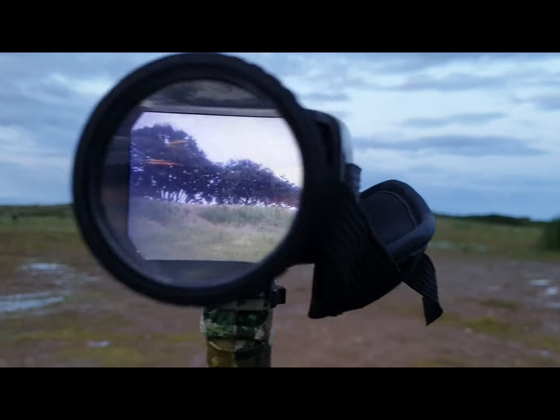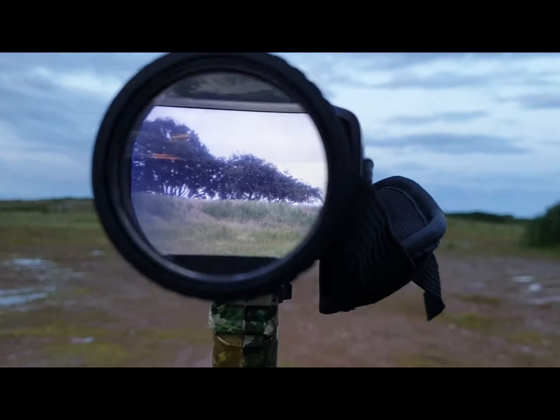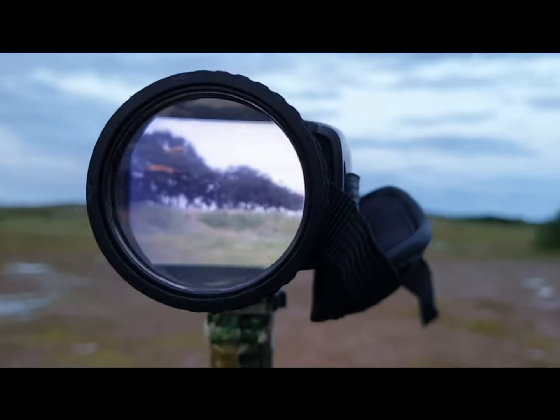There's the PARD. The mobile phone is trying to focus on everything because it's too clever for its own good. And I'm trying not to fall over on crutches.